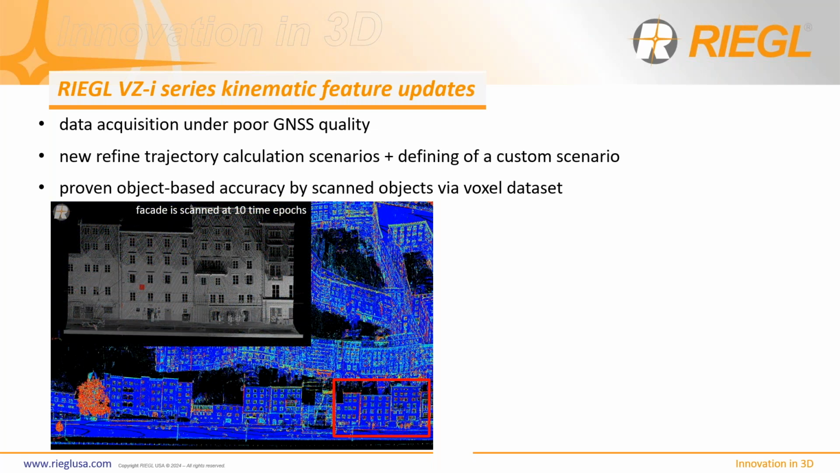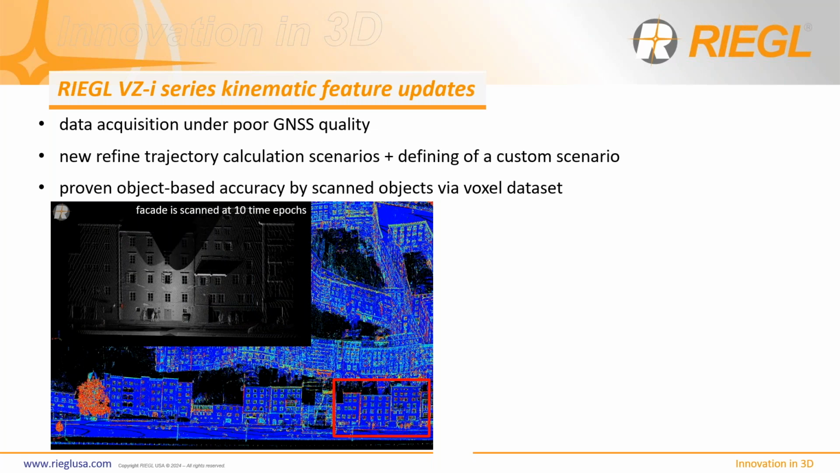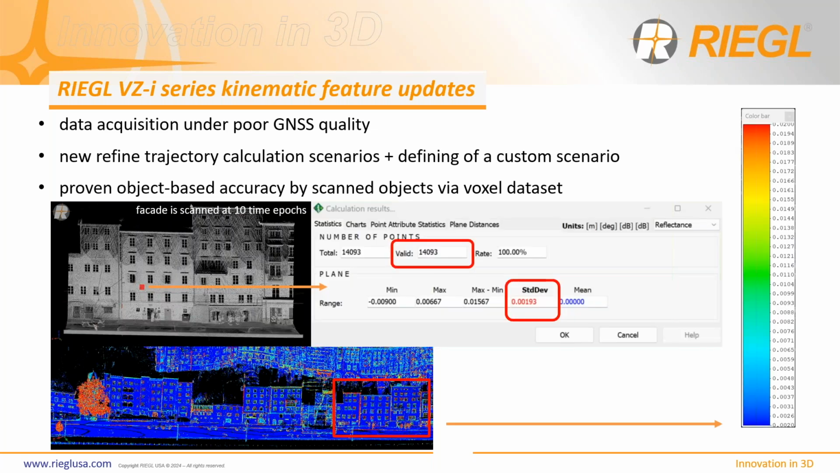But I don't know if you saw that or not, but if you take a look at this facade, which was scanned approximately 10 times, this is of course done in radar mode, and you can see the results. That area selected after processing has 14,093 points, and within all those points, the standard deviation is just under 2 centimeters, which is very, very nice, especially in the radar mode where you have many epochs hitting that same facade.